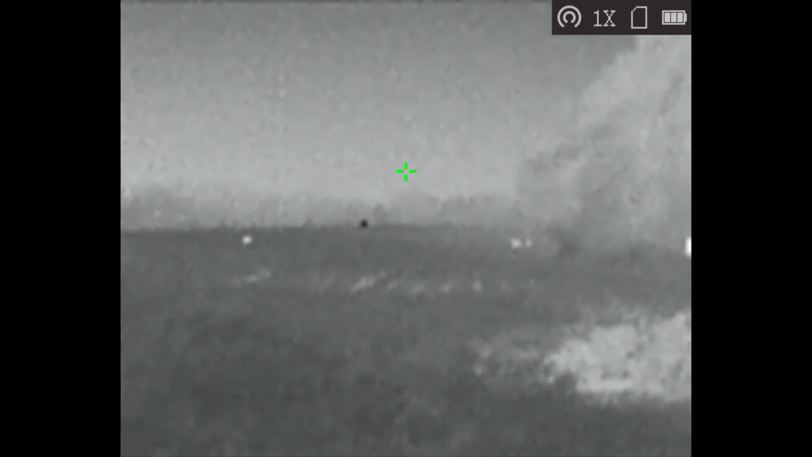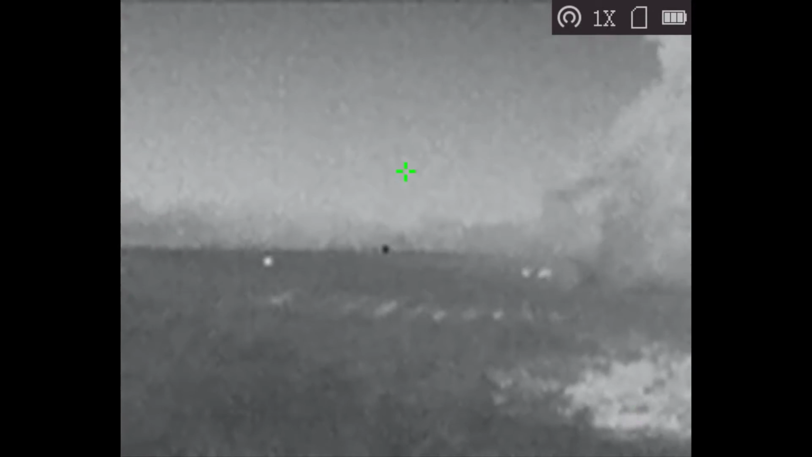I rode by and actually just happened to shine the field with the thermal and saw him. So, on to the next clip. This one, basically, that is a hayfield at my buddy's place.